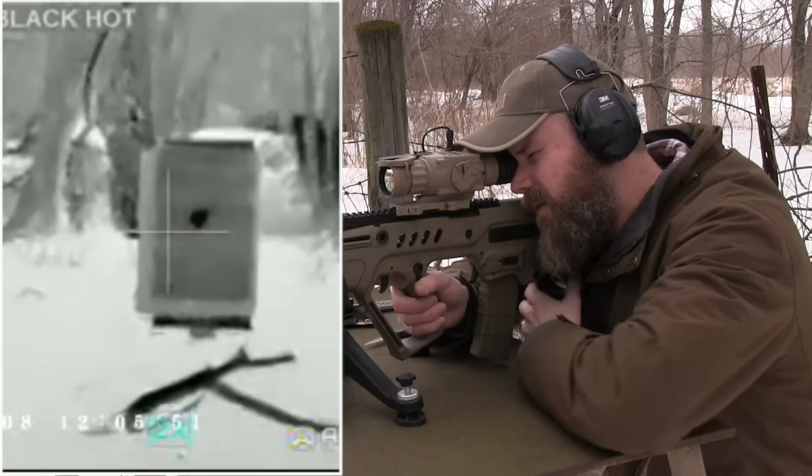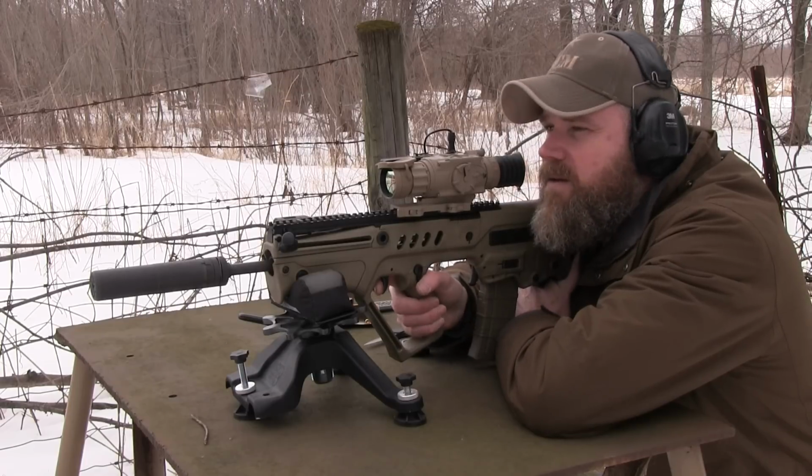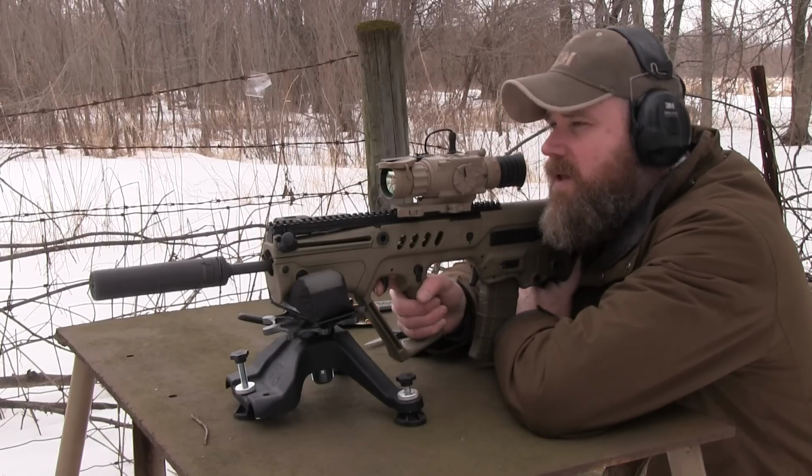All right, I'm going to fire one around here, see where it hits. Look at that. You can see the bullet hole. All right. Looks like you can see the bullet hole with the thermal imager.